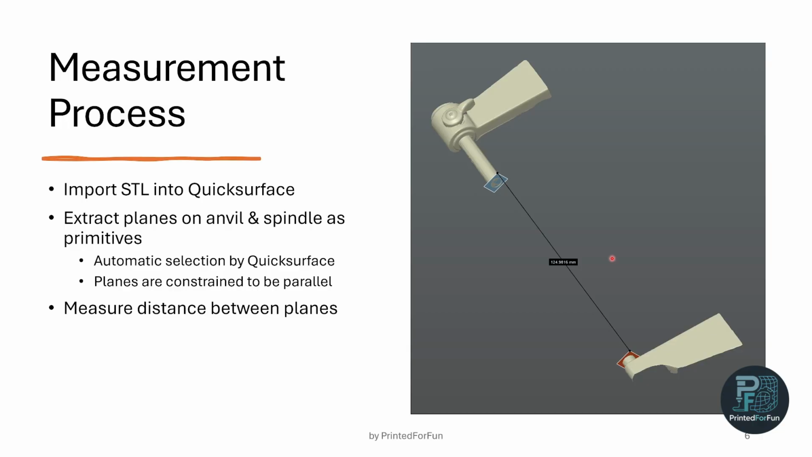Now to the measurement process. How do I get my readings? I import the STL files and the scan file into Quick Surface. Then I extract a plane on the face of the anvil, by using the automatic selection of Quick Surface. So it basically selects all the points that are in a plane, and then it creates a plane, a space feature, and then I create the second plane on the anvil, constrained to be parallel to the first plane. And now I can measure the distance between the 2 planes, or between the edge point of the 2 planes, since they are in the same orientation and size.